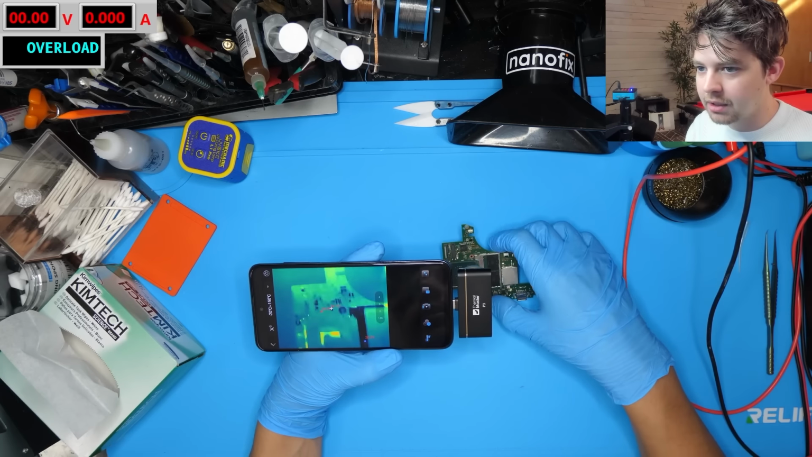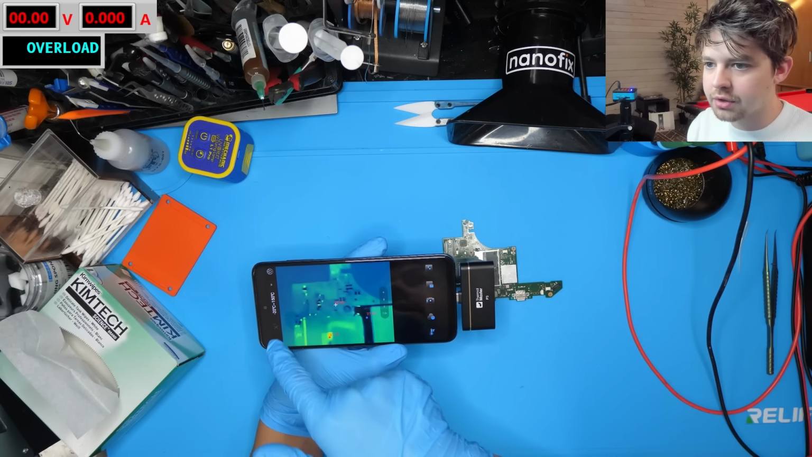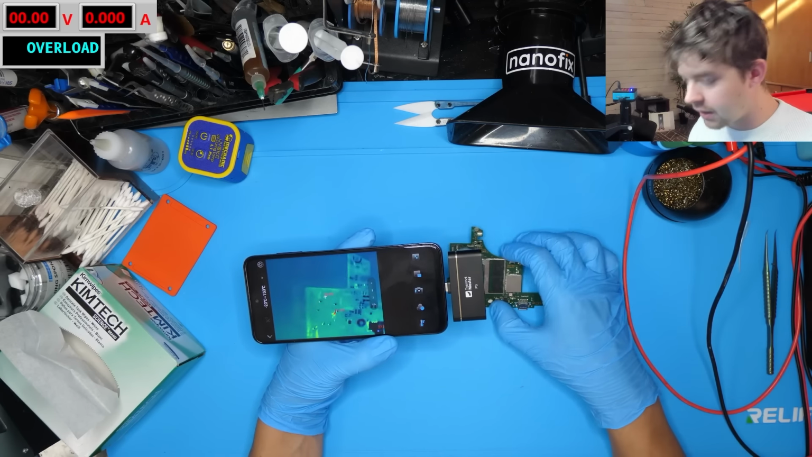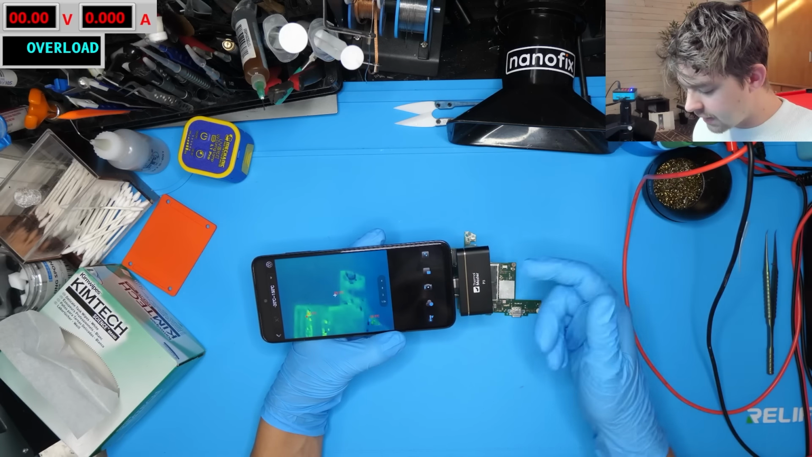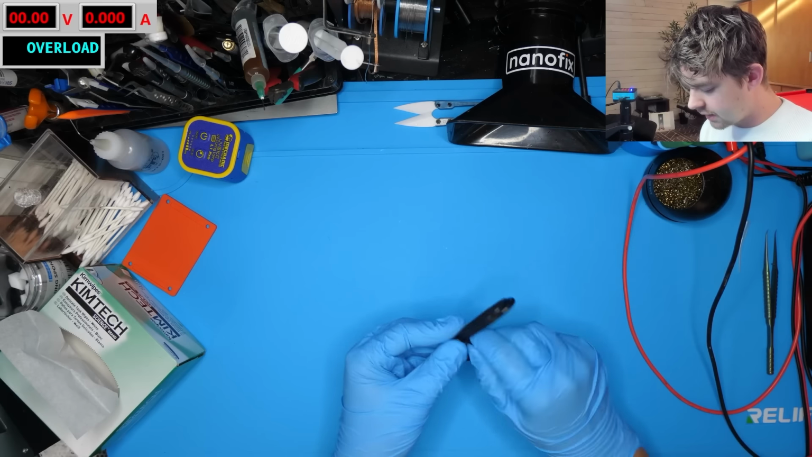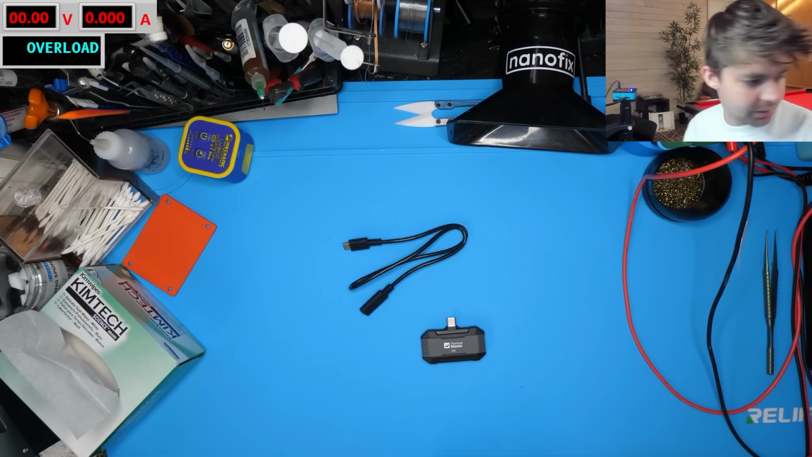Honestly, the P1 seems to be potentially the move if you want to be able to use this software enhancement. I know some people don't like that and just want to keep the raw output of the camera. I think Tony from Northwest Repair said he didn't like this software option. I personally do like it, but I can appreciate that some people would want to just see the raw output of the sensor. So just something to consider. All right, now let's use this included cable here and see how this thing works with the software.